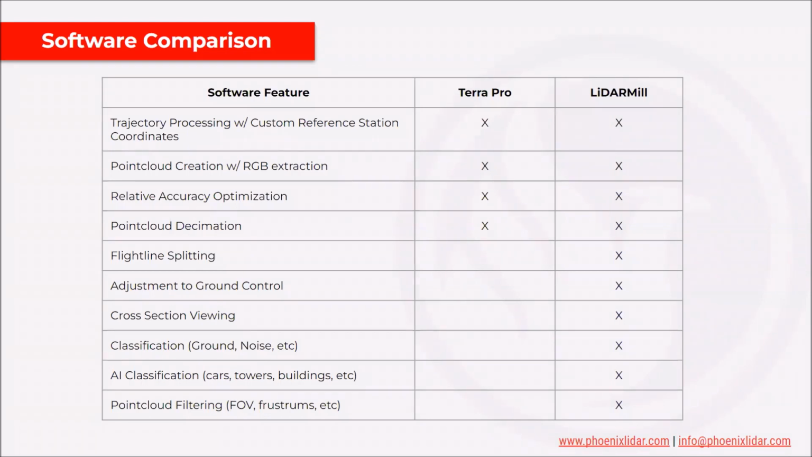They can both also offer point cloud decimation. So let's say you're collecting a point cloud at 100 points per square meter. You could then decimate it down to, say, 10 points per square meter if you wanted to.